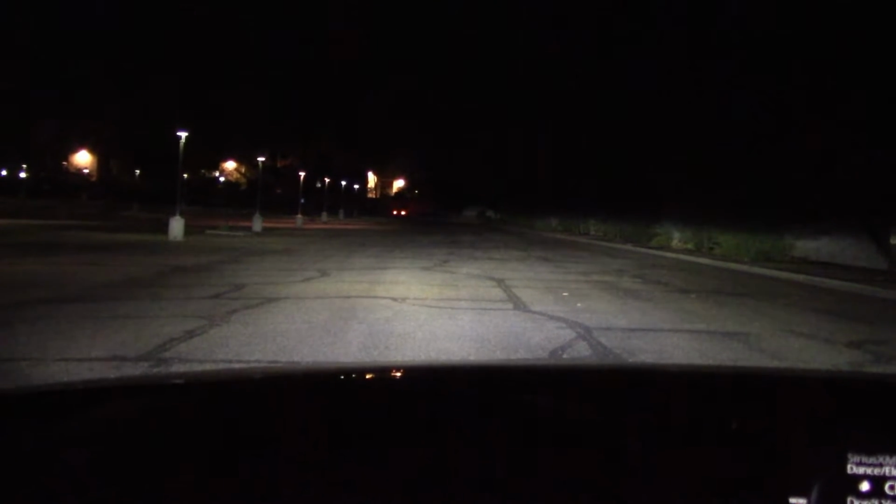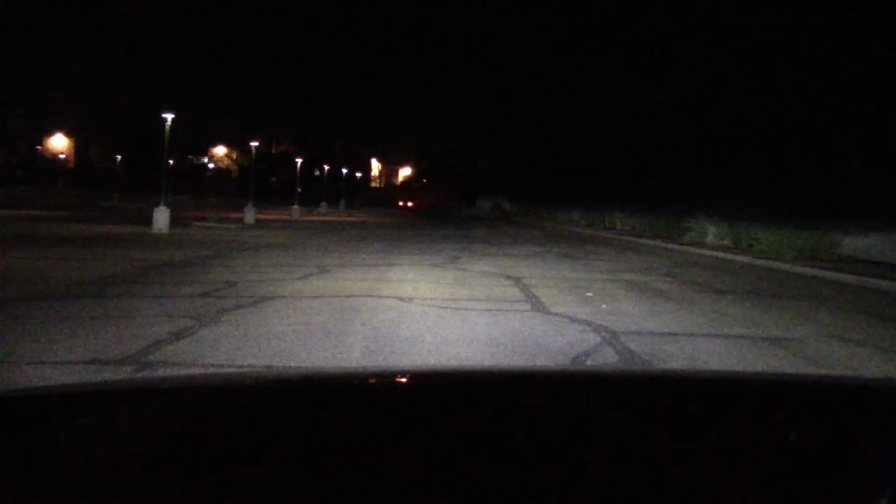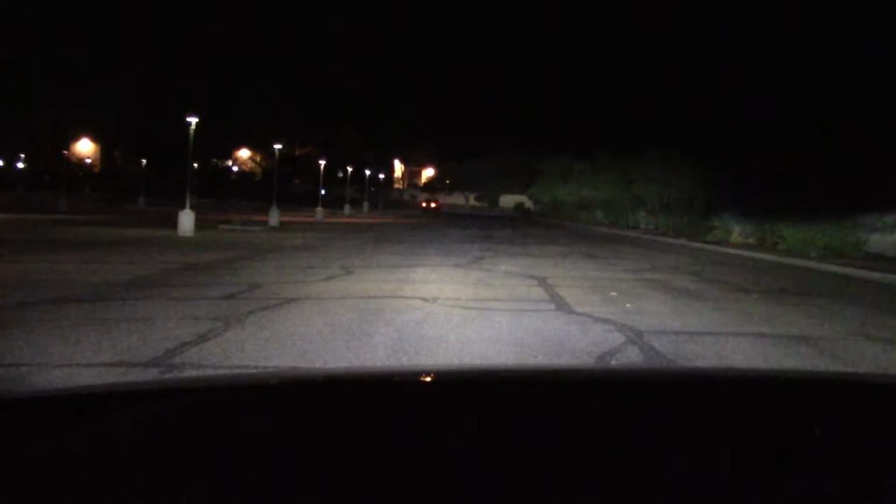Well, I was going to do the 100-yard headlight test, but some buddies down there in my way. Let's do it anyway. Got the low beams on. Let's do the high beams. Yeah, got their attention. Reaches out.